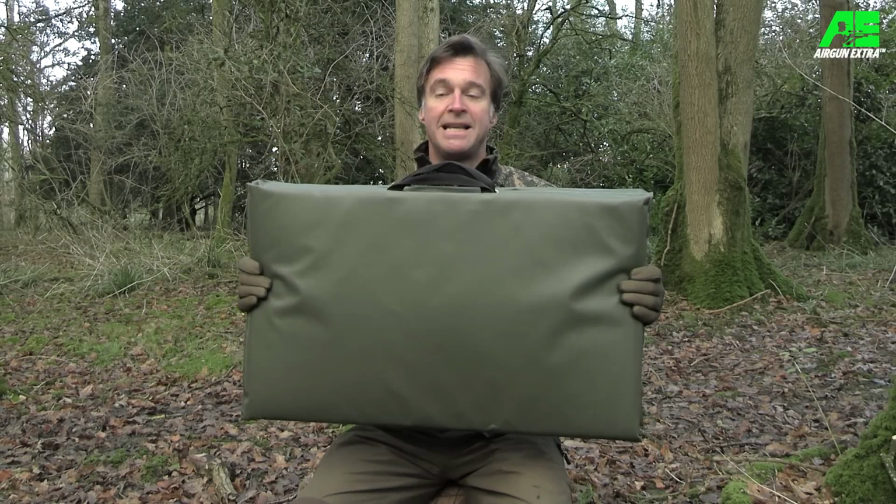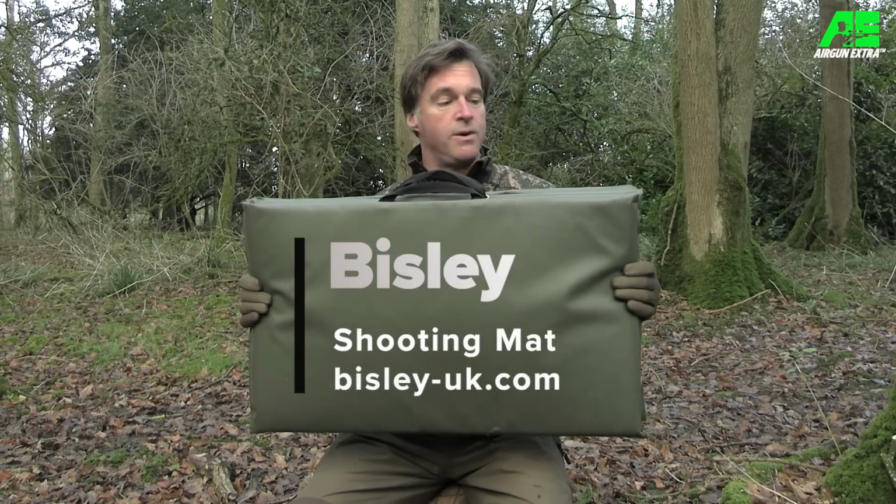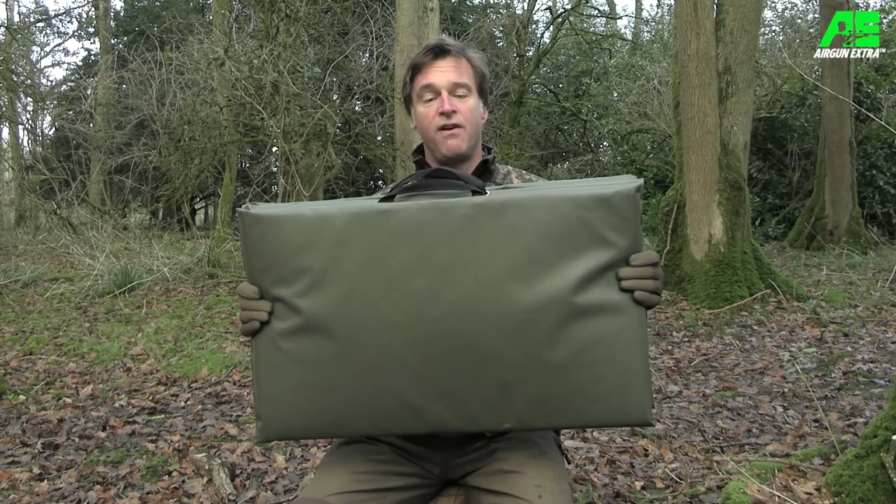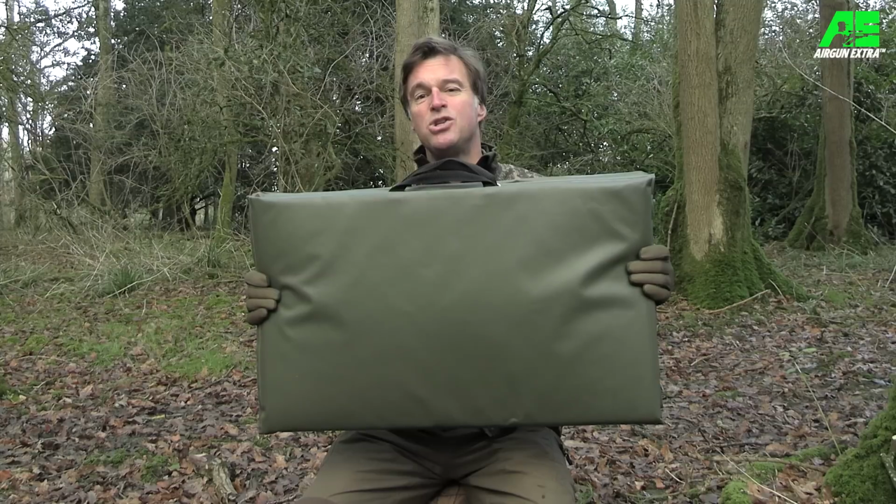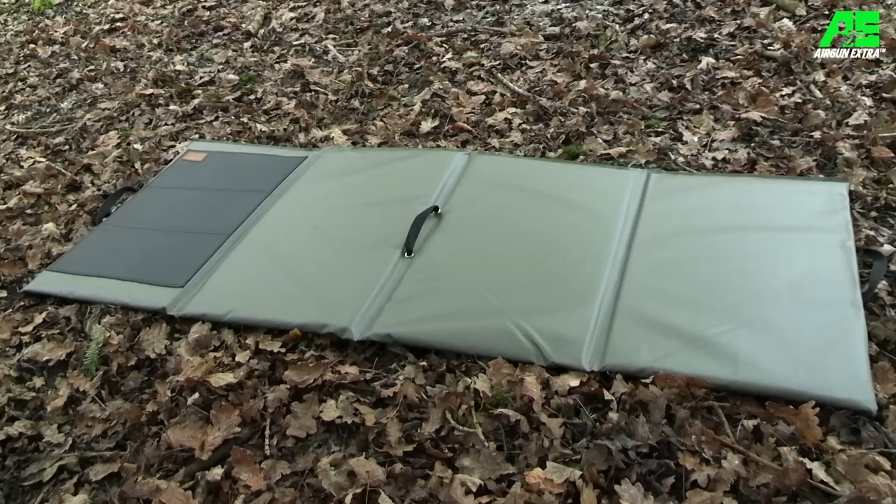It's a shooting mat, and this one is the Bisley Shooting Mat from John Rothery Wholesale. It has a recommended retail price of £99.95, which I think is pretty good value for a mat of this quality. Obviously it's not an essential item of kit, but given the wet weather that we've had over the past few months, I think it could prove to be an extremely useful one.